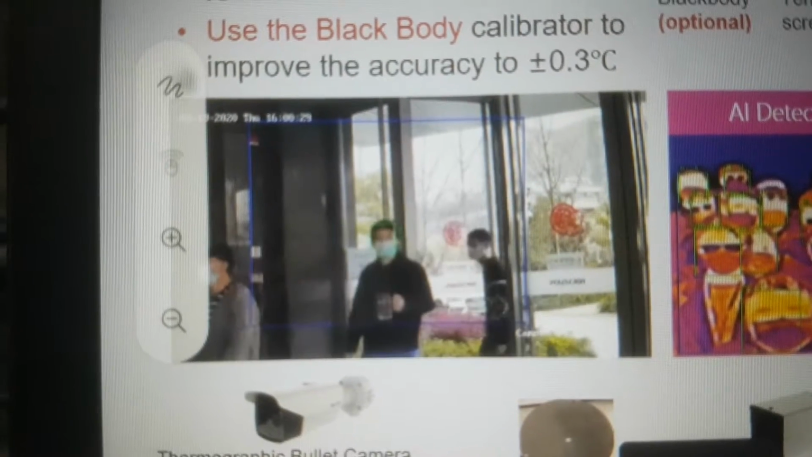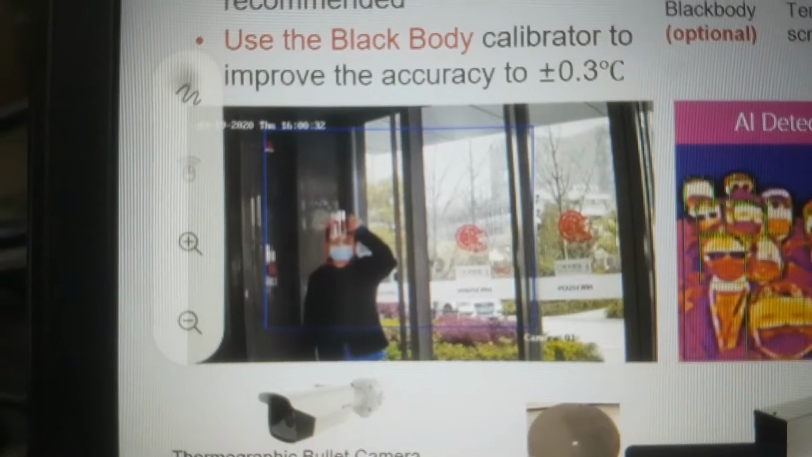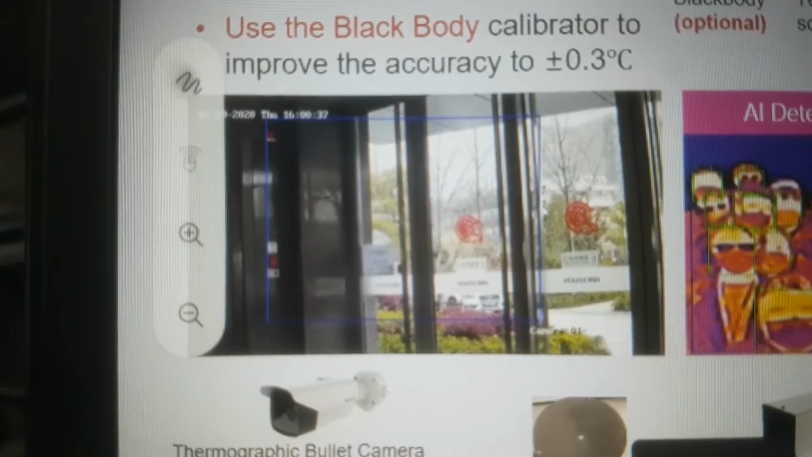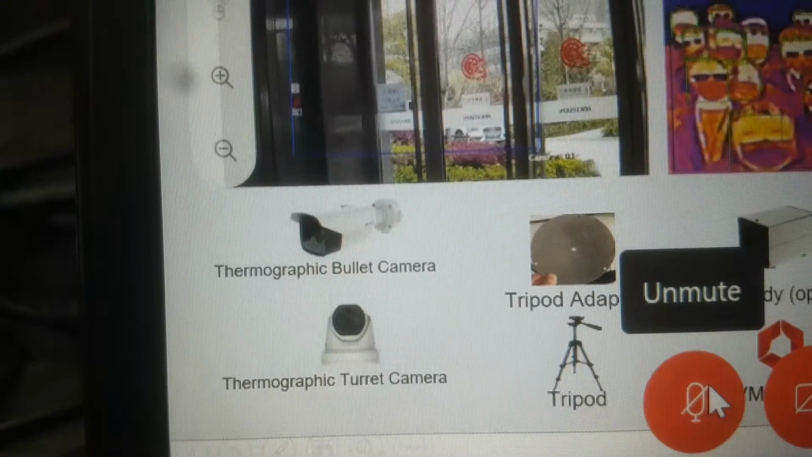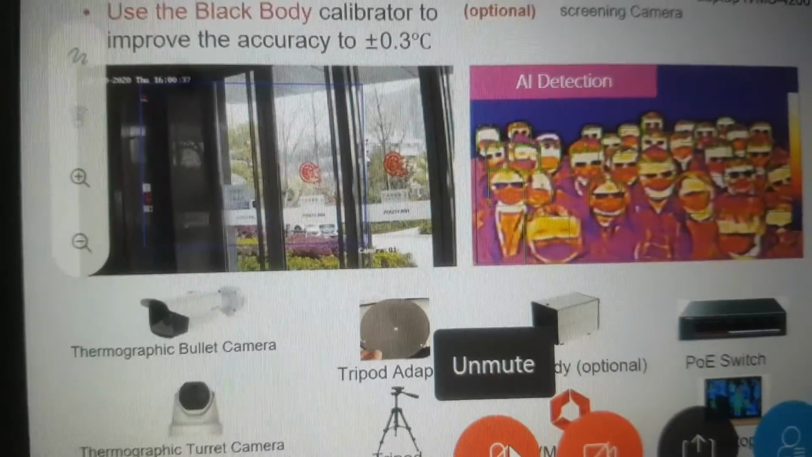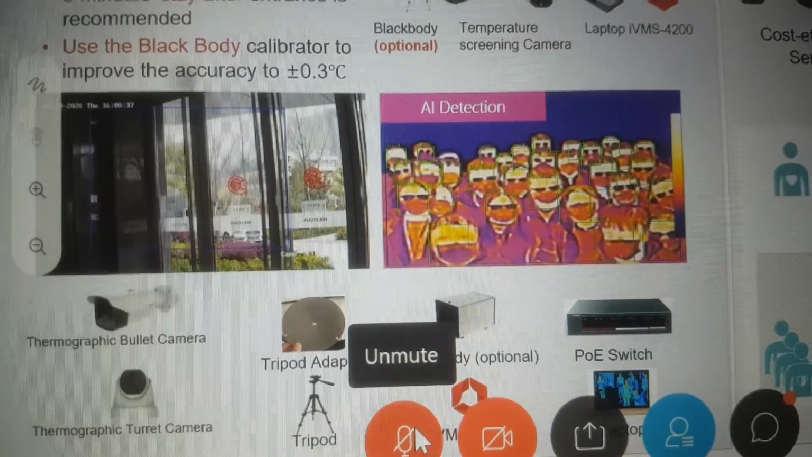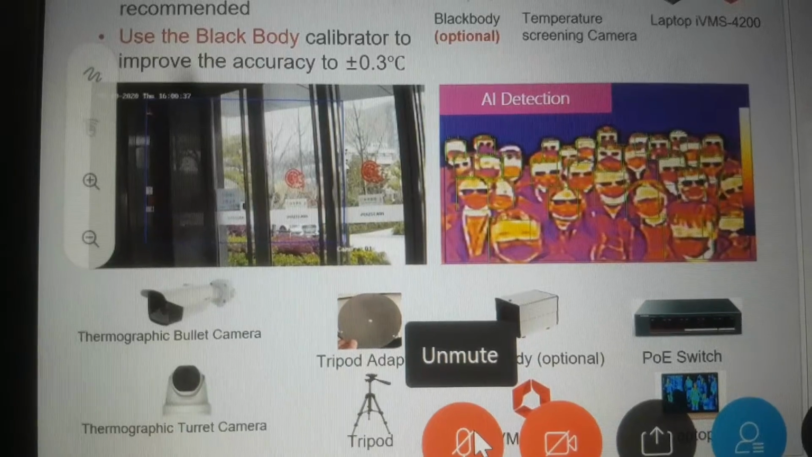So the last person comes with hot water kept on the forehead, which gives you an abnormal temperature alarm. Okay. So again, when we take up the camera's technical parameters, thermal lenses, we have two variants: 3 mm and 6 mm. The 3 mm lens we can use up to 1.5 meters distance to scan the person to get the temperature information.